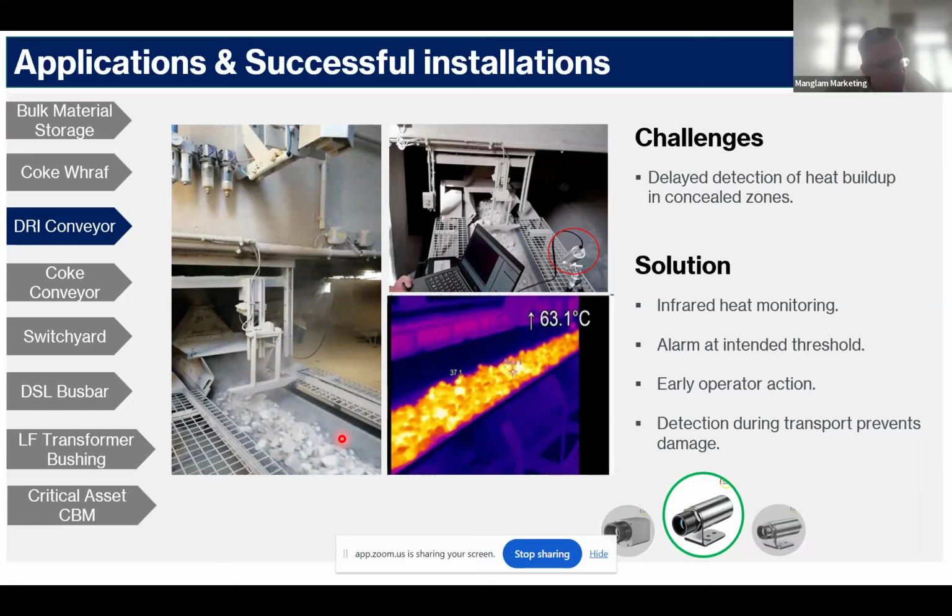When you're saying linear heat detection cable, do you mean a cable running along the conveyor? Yes, it is basically a cable with a sensor. I'll answer. What happens, ma'am, when you are running a linear heat sensing cable, there are chances of this cable getting snapped.